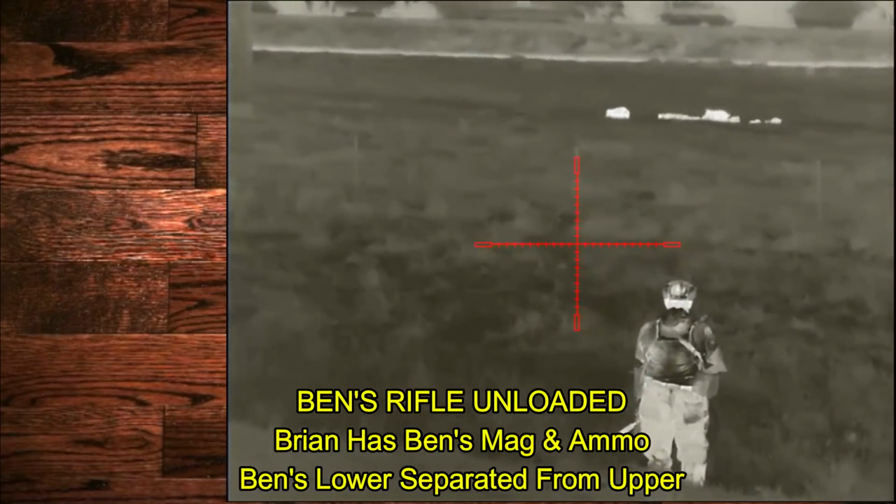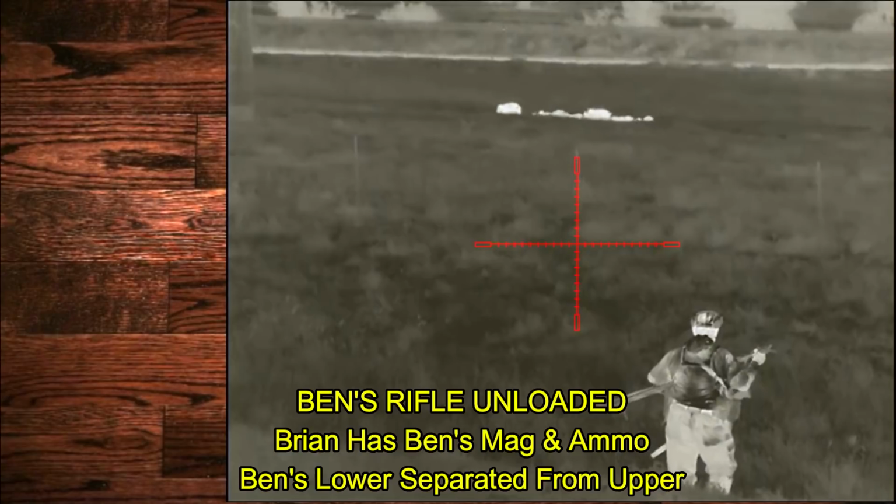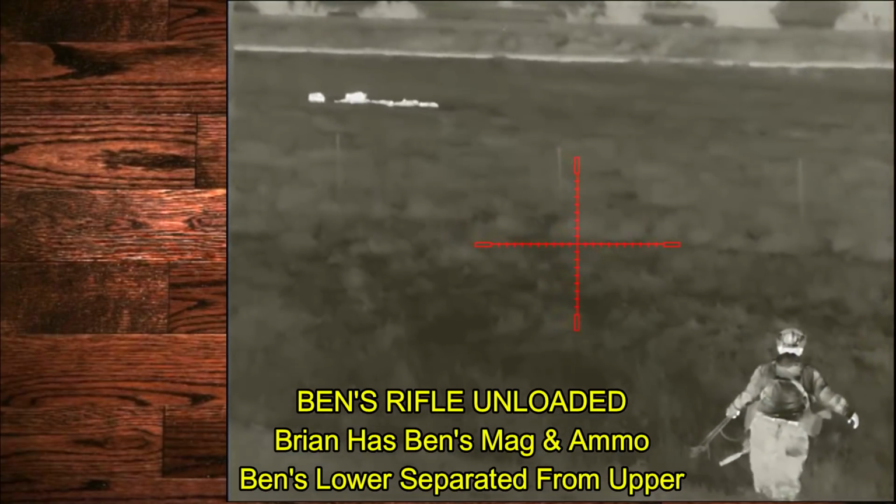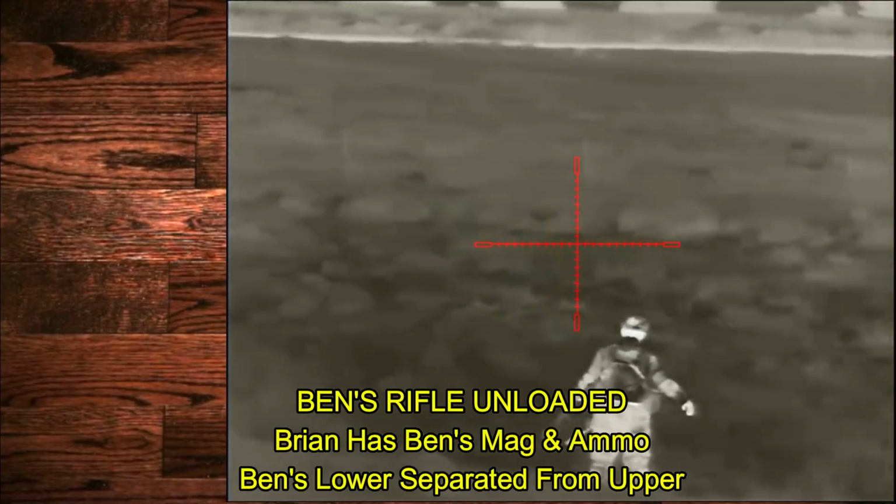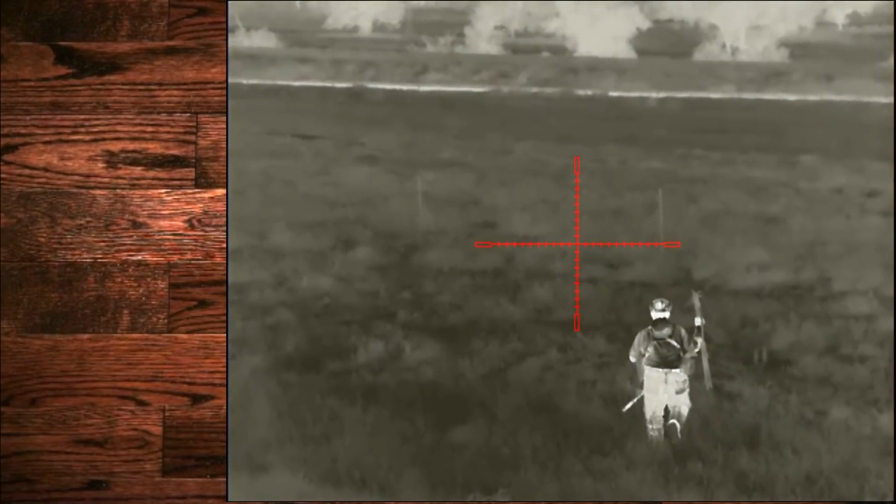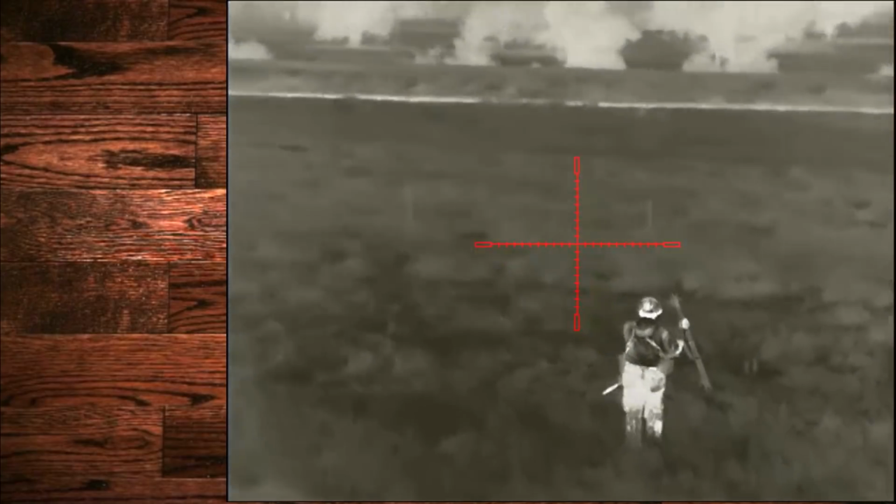Now, before anybody freaks out, Ben's rifle is unloaded. I have his magazine and ammunition in my rifle, and we have detached his lower from his upper, so he's basically staring at me through a thermal weapon sight on top of an AR-15 upper, which has no firing mechanism inside of it. Here I'm getting across the ravine yet again, and this particular field is lousy with these ravines.